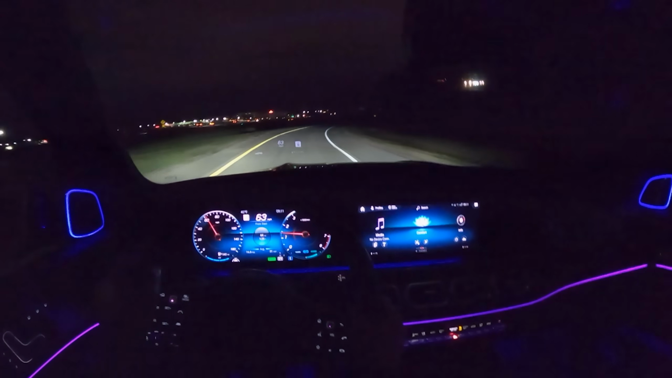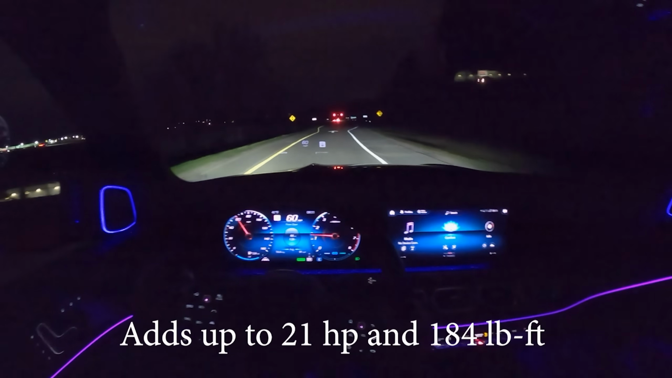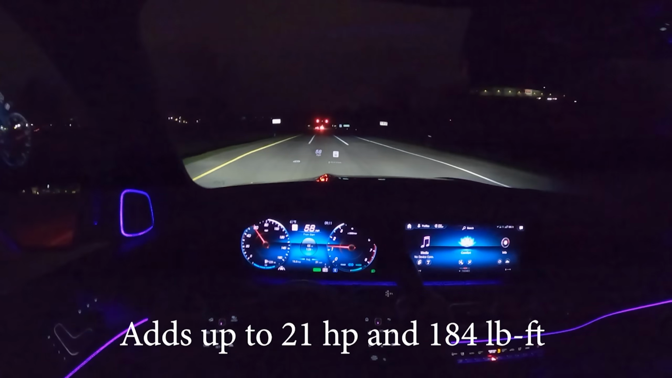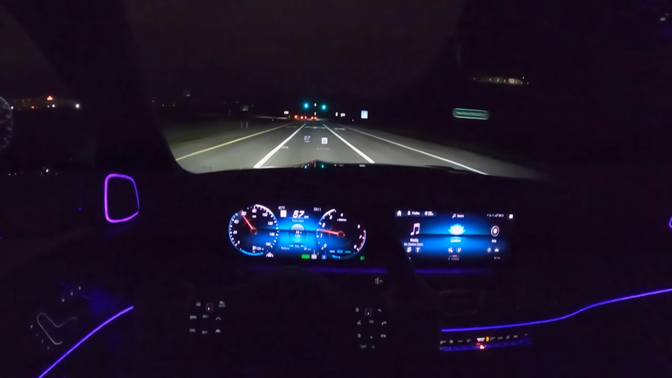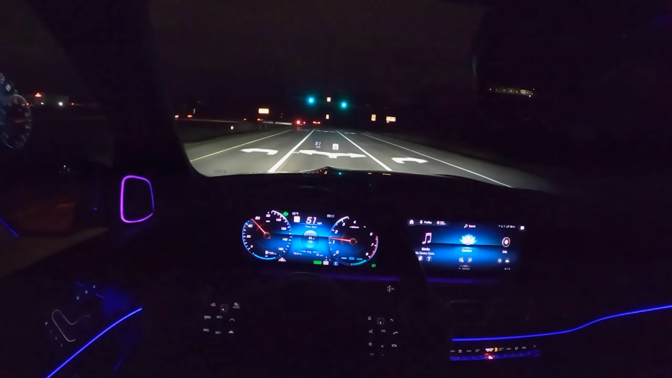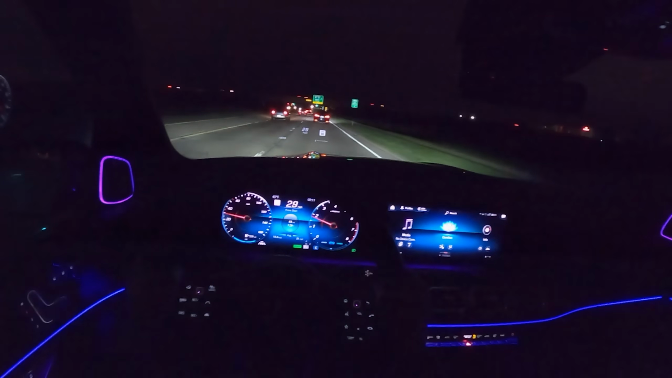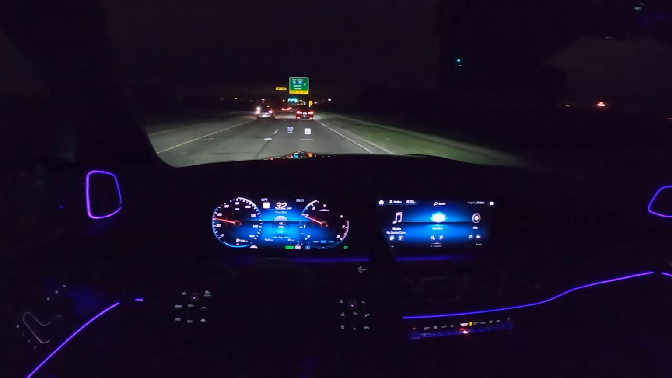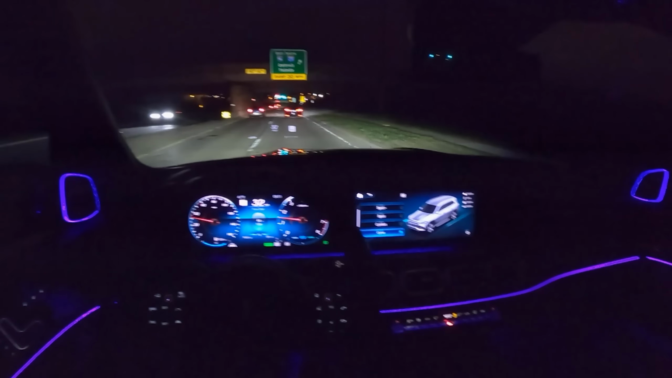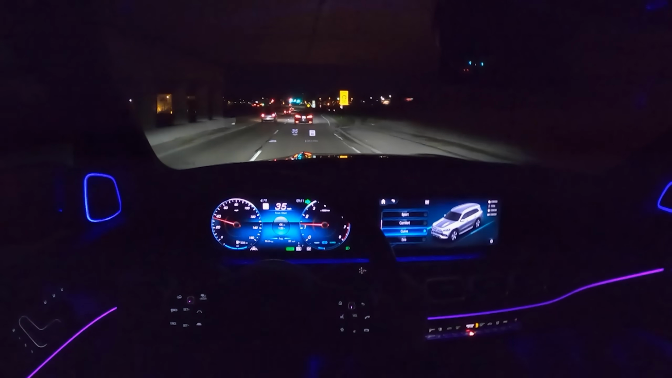This GLS580 does have Mercedes EQ mild hybrid system. You get a little bit of extra power and torque from that, and it also aids in stop-start, running the HVAC and all the screens and everything. And the air suspension in this is pretty high-tech as well. You've got a multitude of different drive modes that correspond with different air suspension settings, and then there's, of course, this off-road mode as well that we'll show you guys a little bit later.